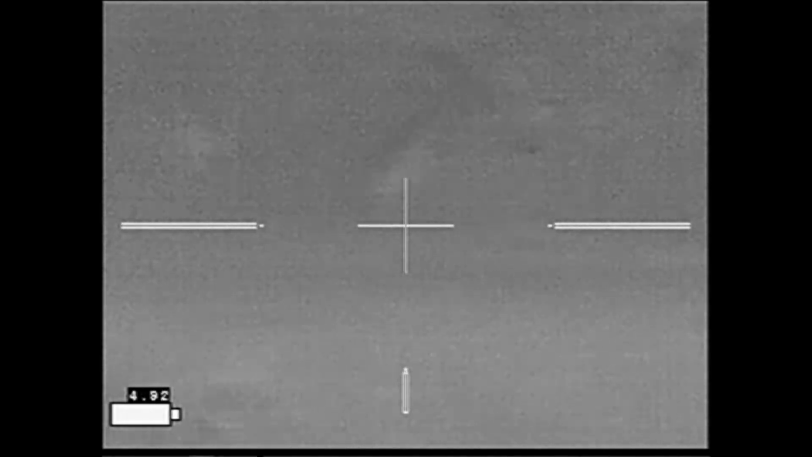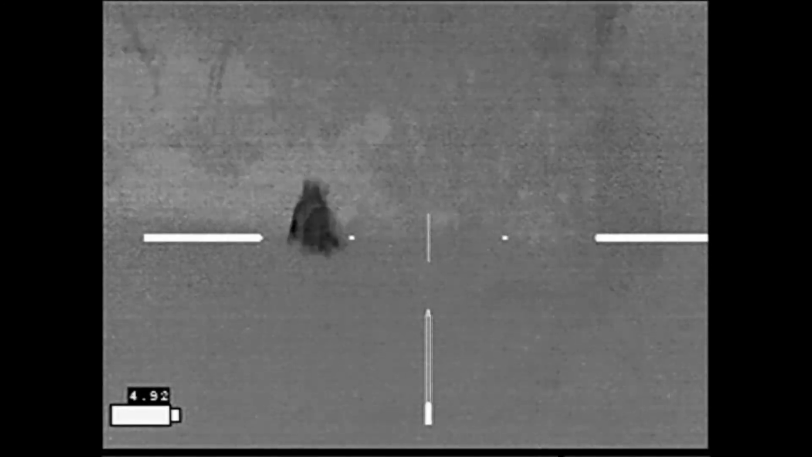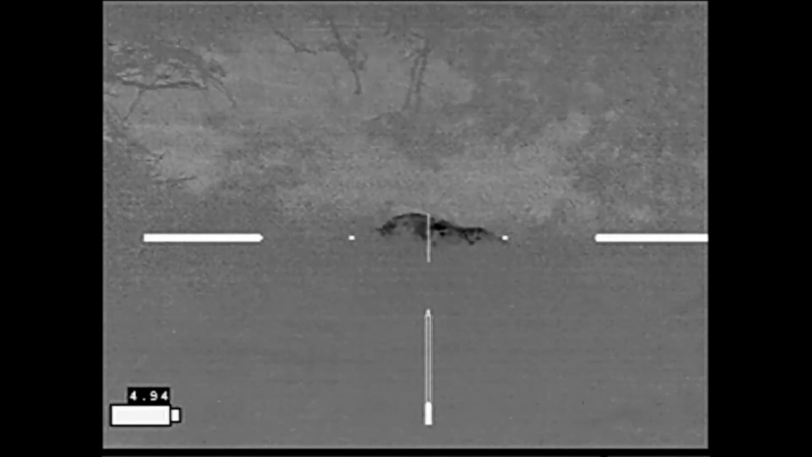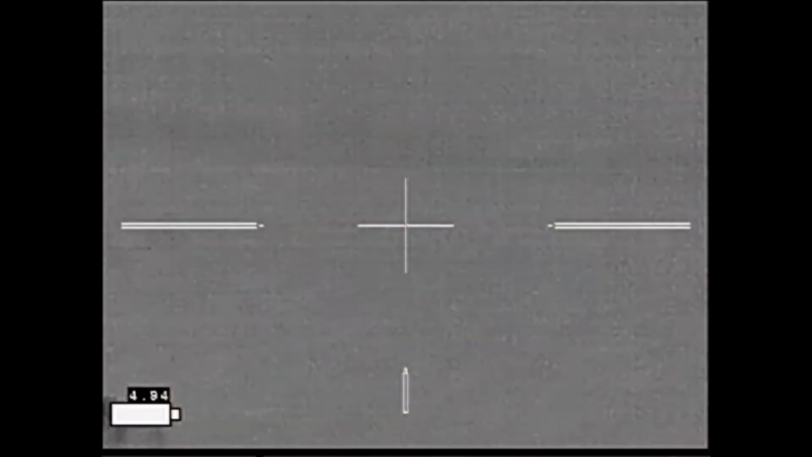It gets shot and the rest take off running. And eventually we make it across the ravine, find it still alive, and get it put down. To my surprise, it's one of the larger hogs. It turned out to only be 70 pounds.